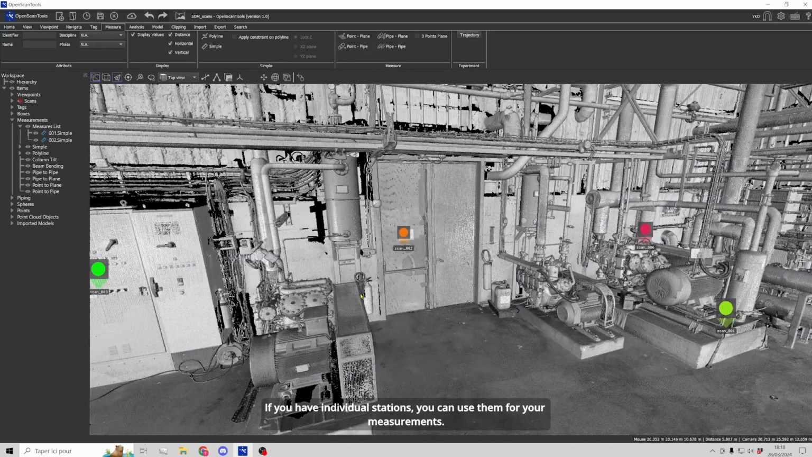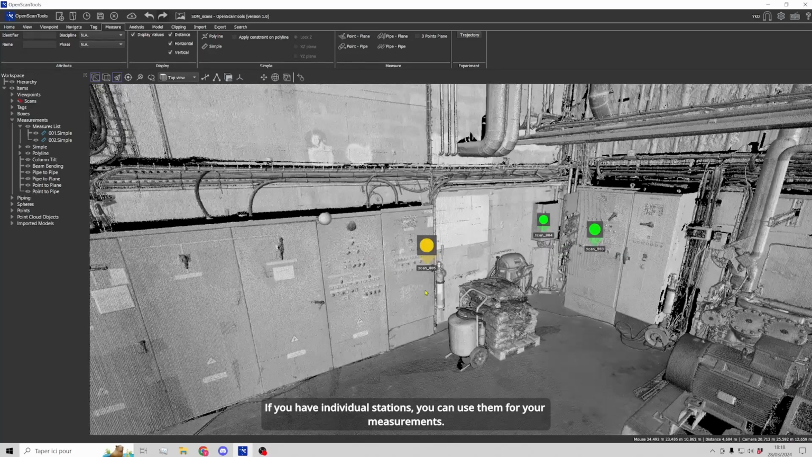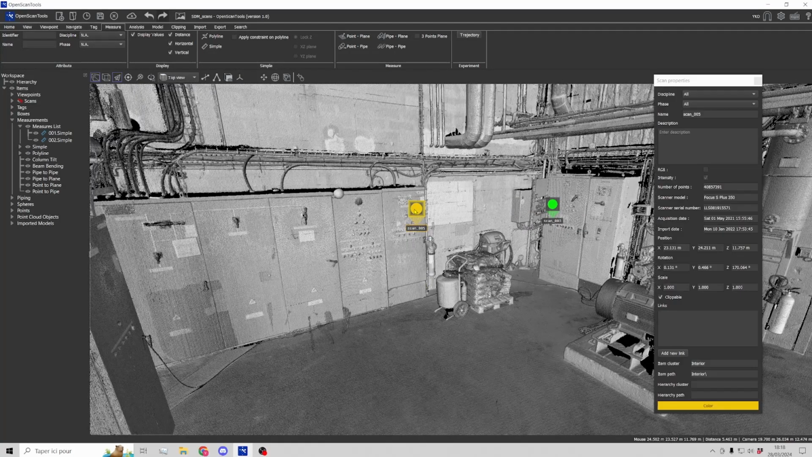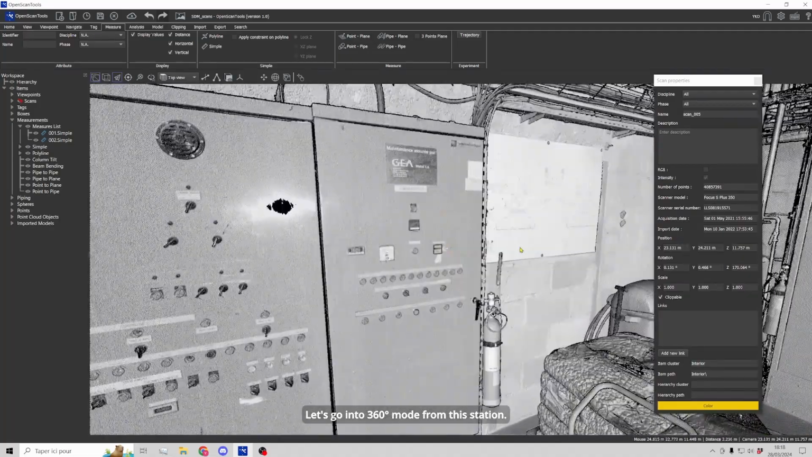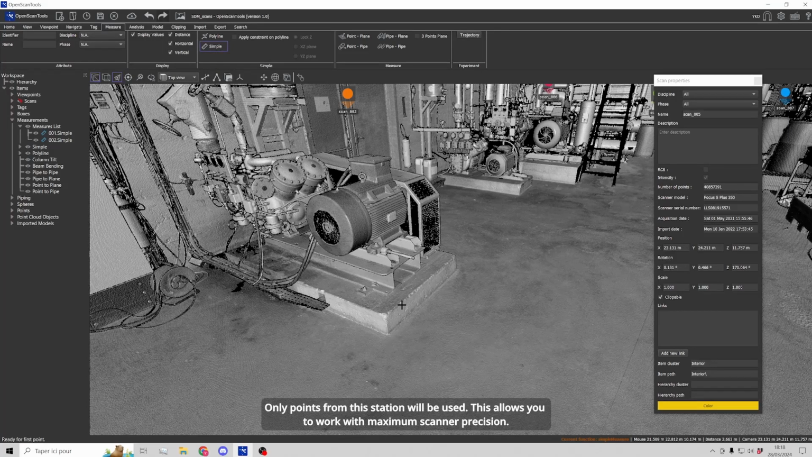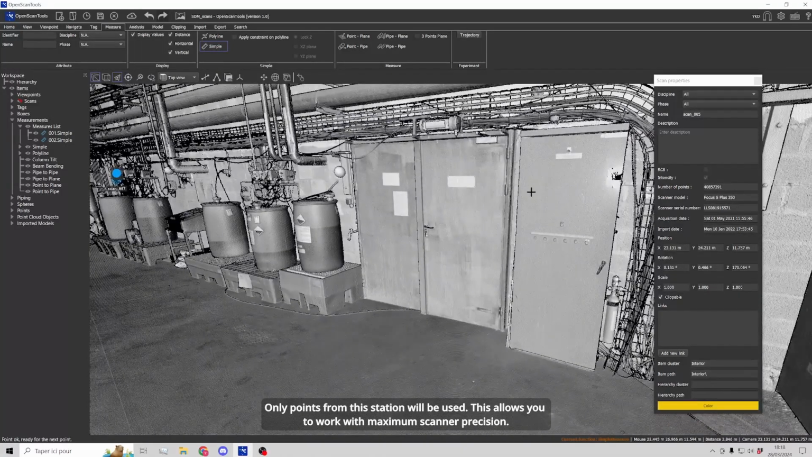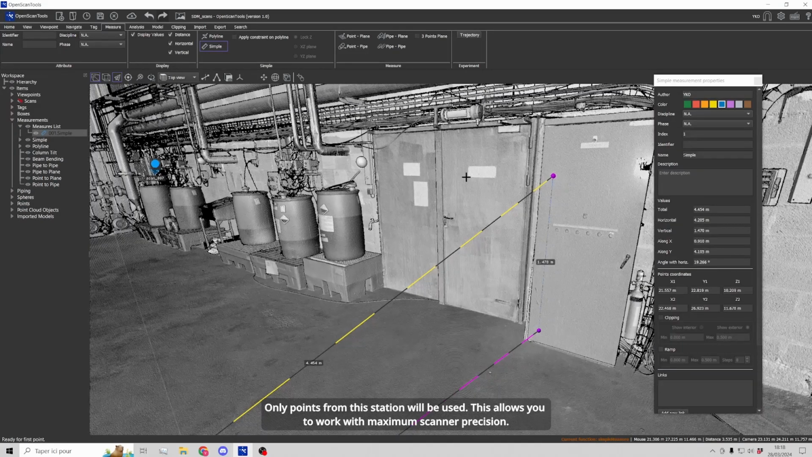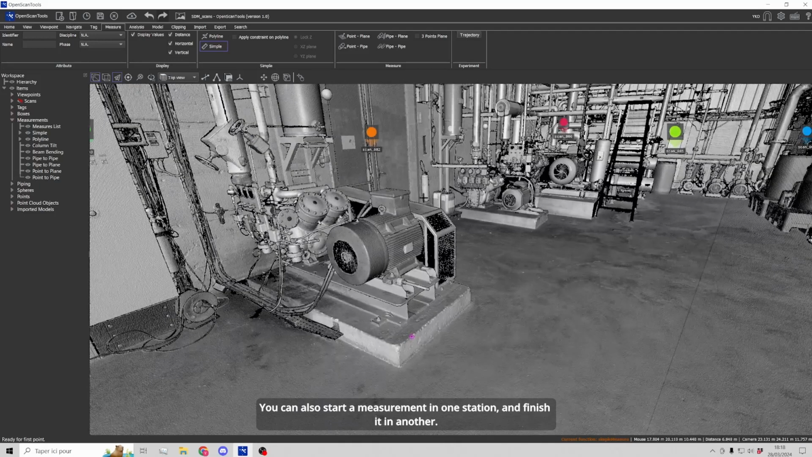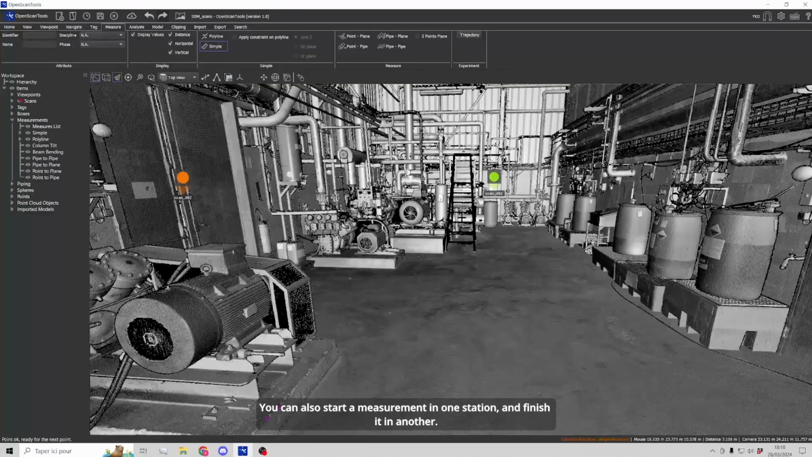If you have individual stations, you can use them for your measurements. Let's go to 360 mode from this station. Only points from this station will be used. This allows you to work with maximum scanner precision. You can also start a measurement in one station and finish it in another.